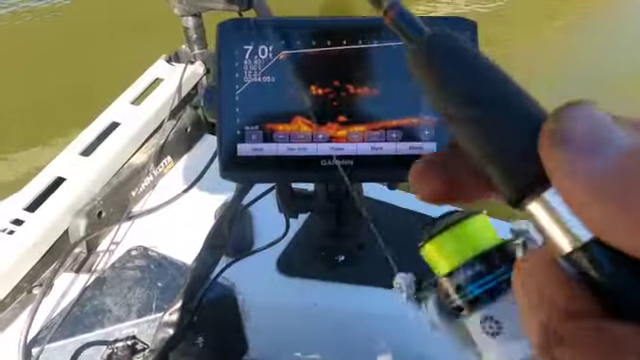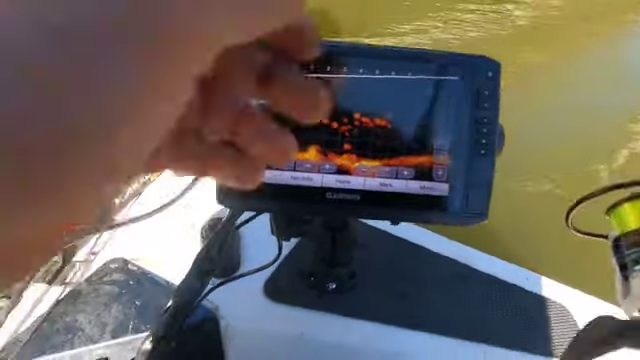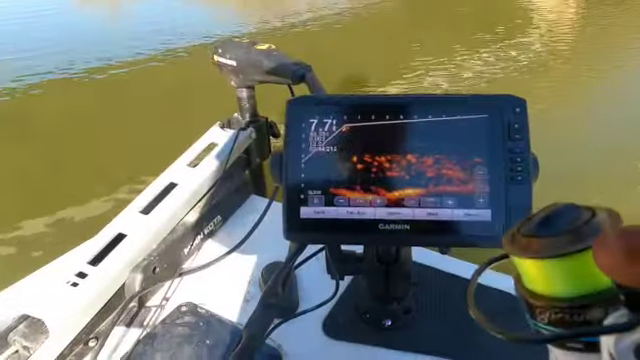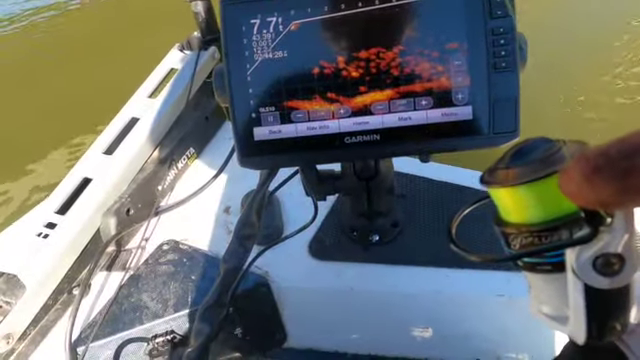Let's see if we can see it again. I need this to turn. There we go. That's where all the fish are. Cast it right back on top of their heads. There comes my bait coming in from the top, right over the top of them.